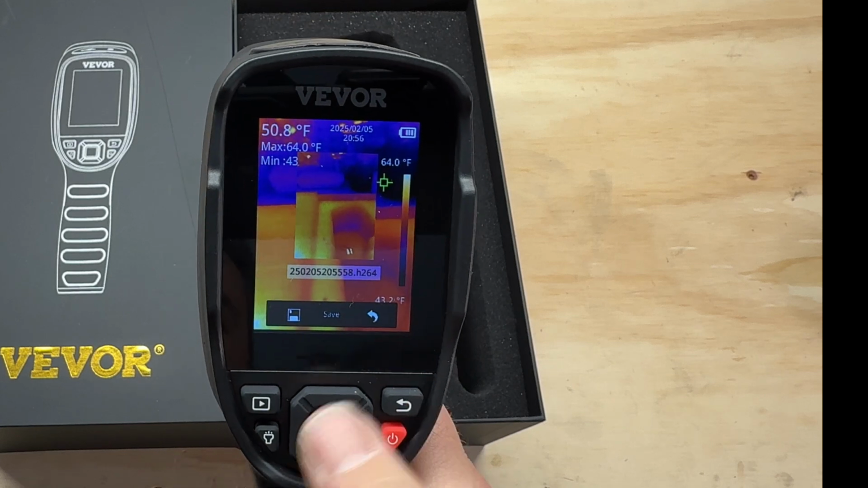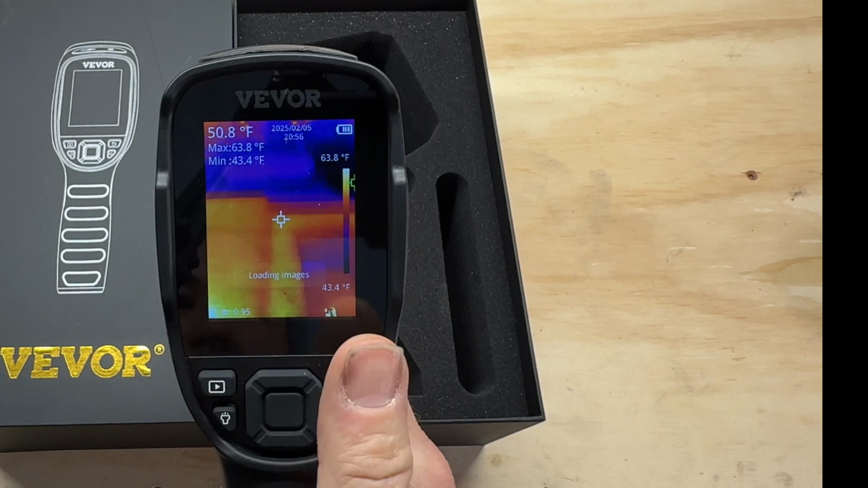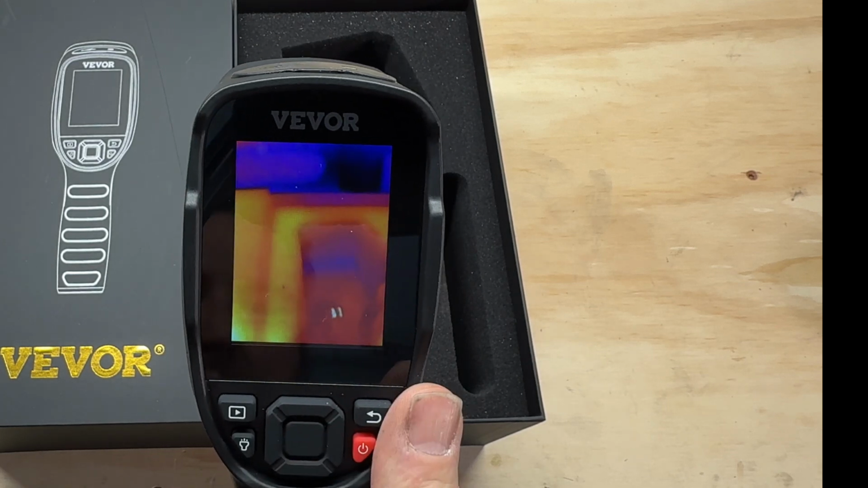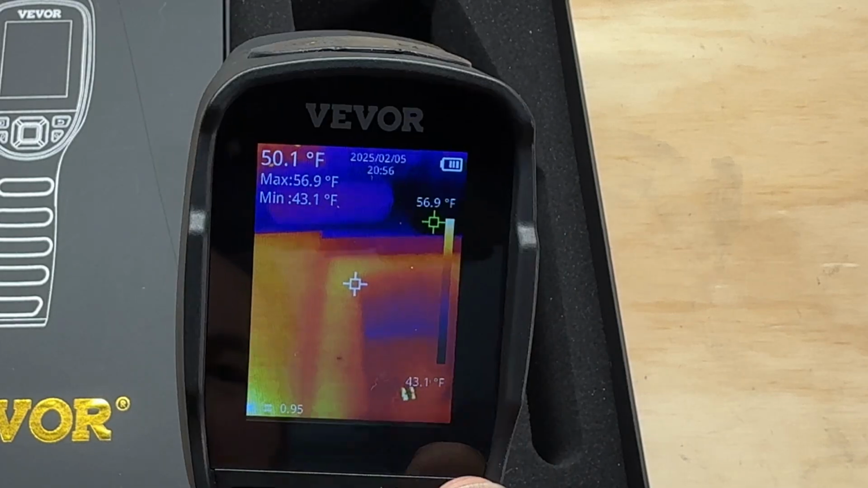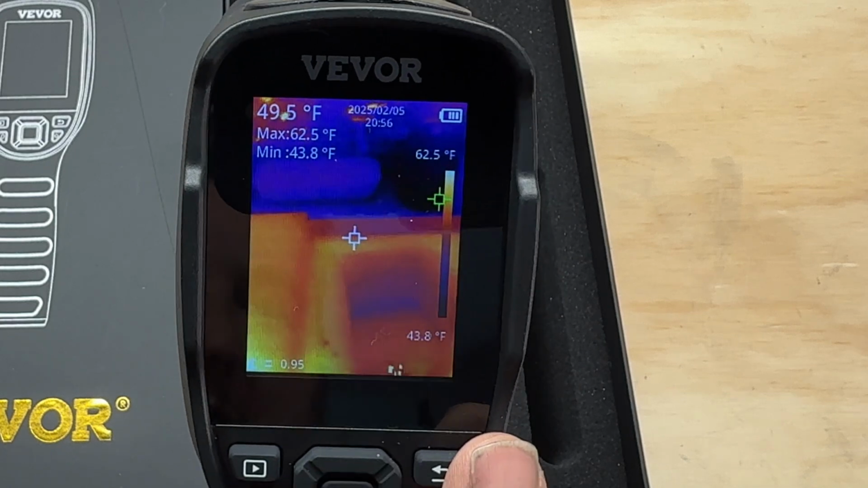Okay, and it stopped, so it's going to ask us if we want to save. Yes, we do. We're going to hit the playback button here, and then we are going to find our video, so we'll just hit enter, and as you can see, it records video. That's awesome. So this is a pretty amazing thing going on.